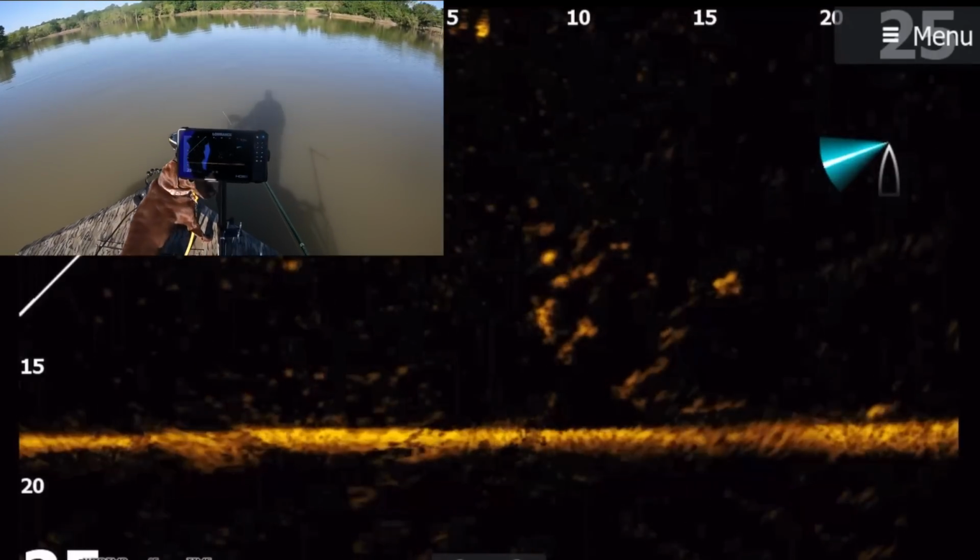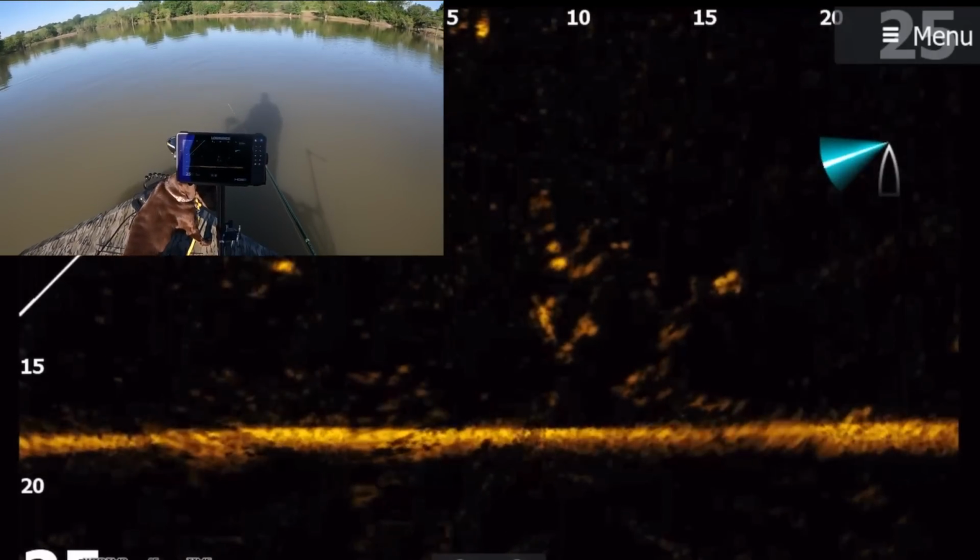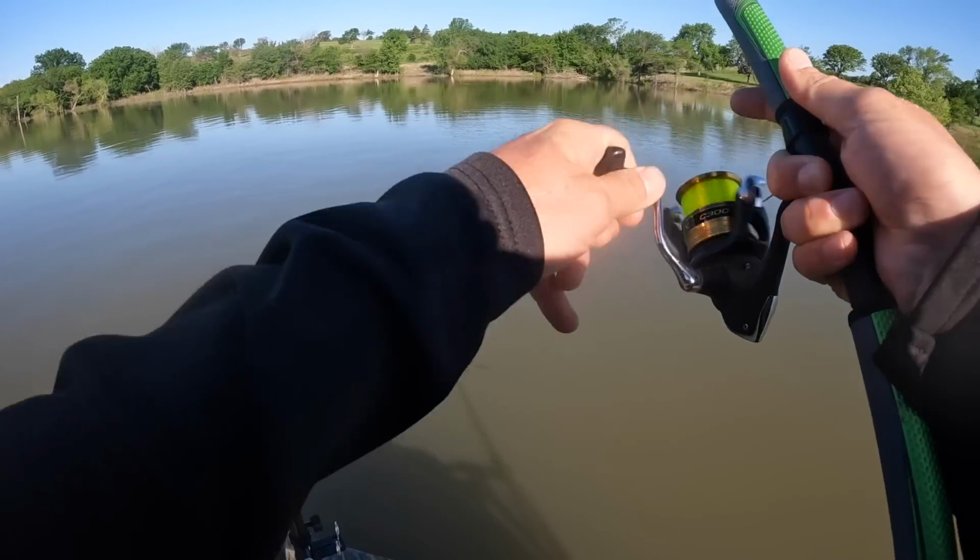I should get hit. Here we go. This looks good. Got him.